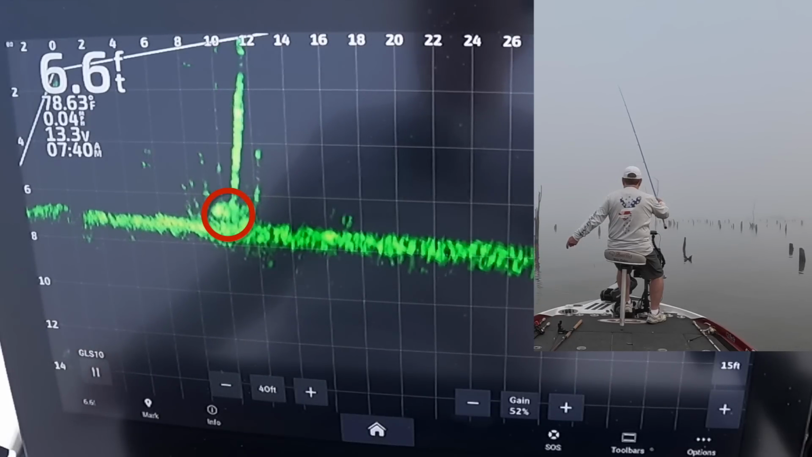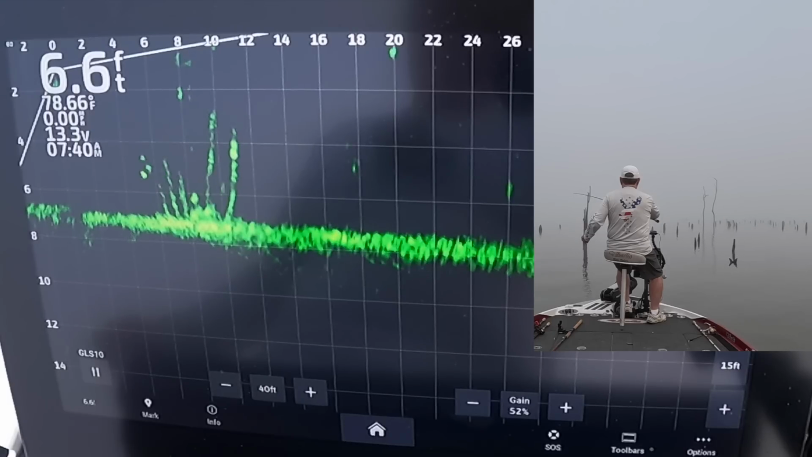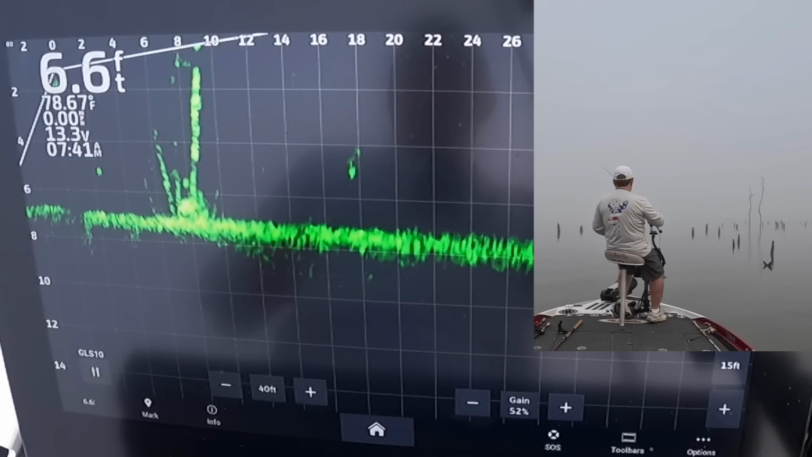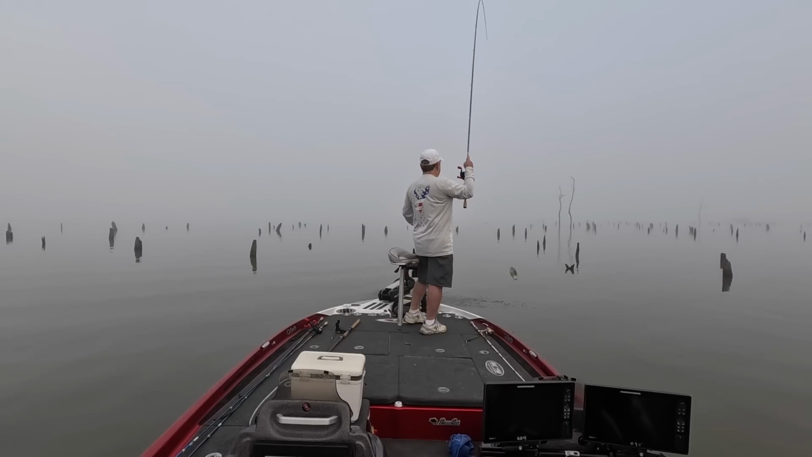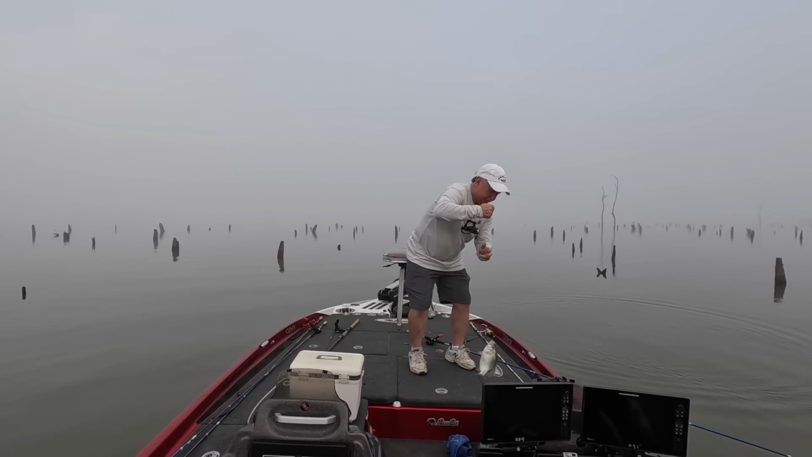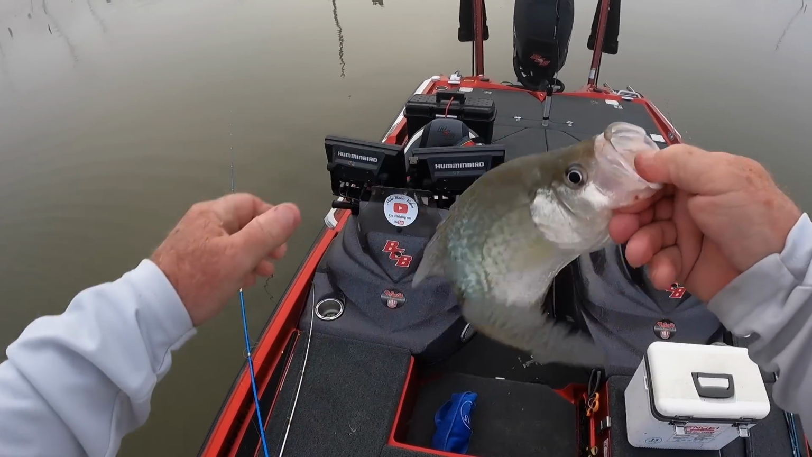That looks like that could be a fish right down there on the bottom of that. Right on the bottom. Come on. The question is, is it a crappie? Oh, we're gonna find out. Yeah, it is. That's a black crappie, man. She was laying right on the bottom. Yeah. All right. Bit too. All right.